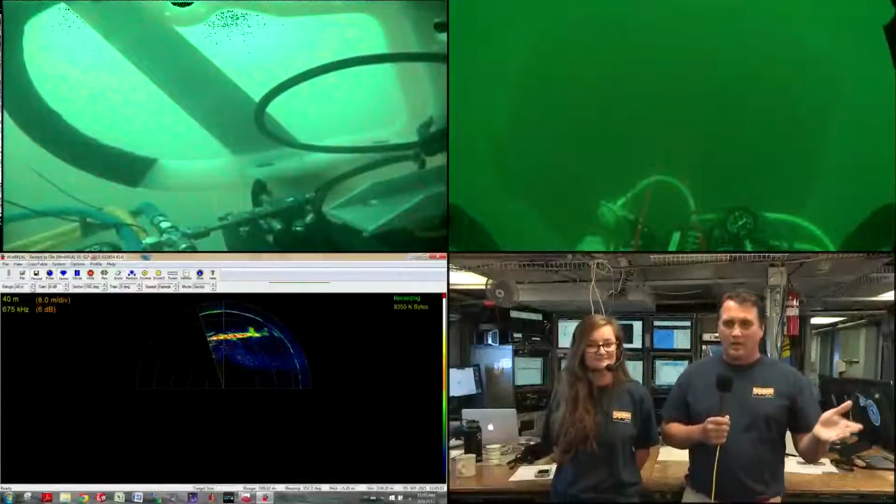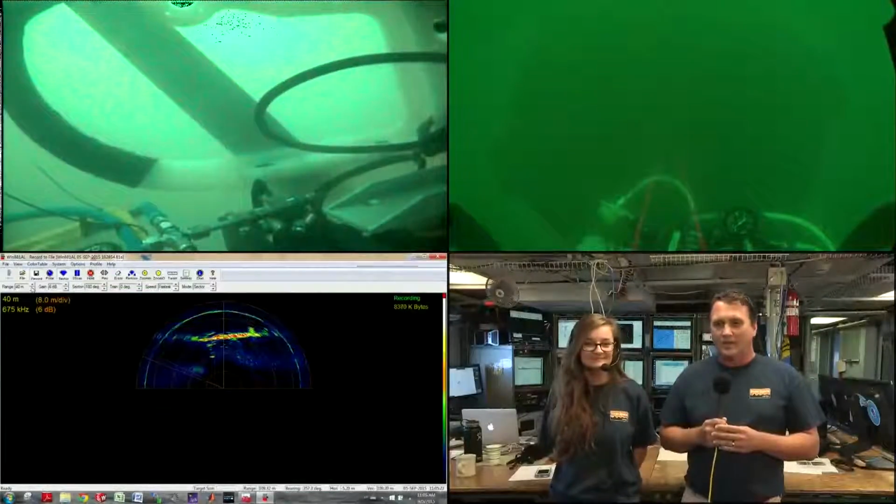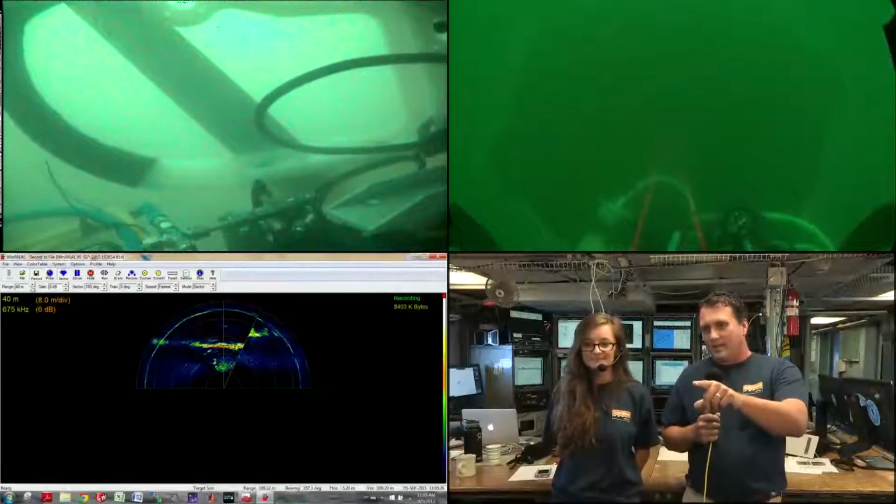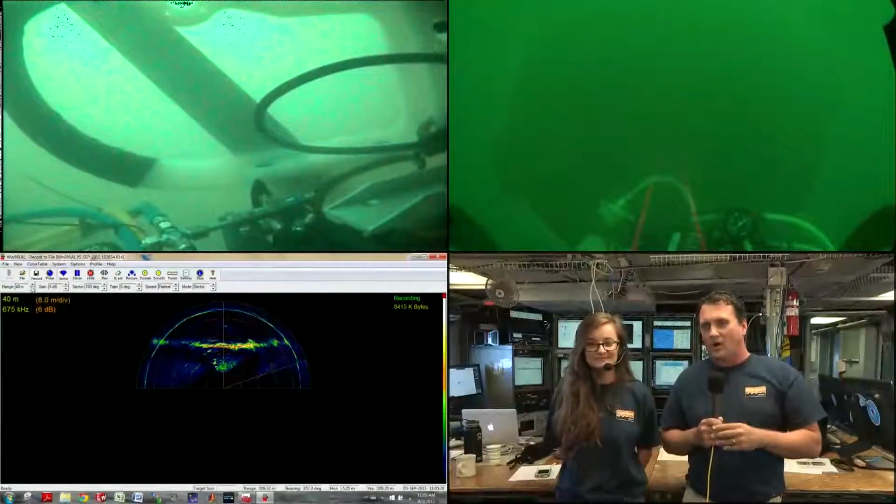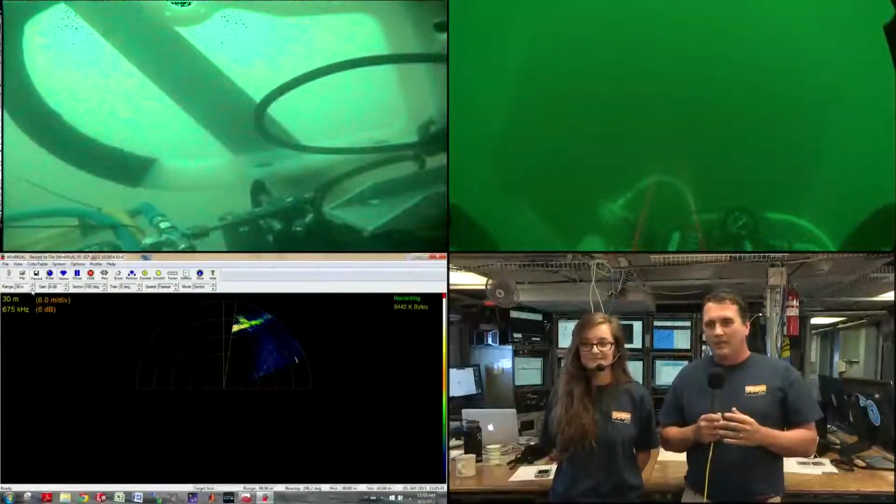Now, I want to talk a little bit about what we're doing. We're coming in on this shipwreck, and there's actually an ROV video feed on the screen right now next to us, and there are 2 cameras on the ROV. So you see the green water. It's very poor visibility. So we really have to rely on our sonars, and in the lower left is the